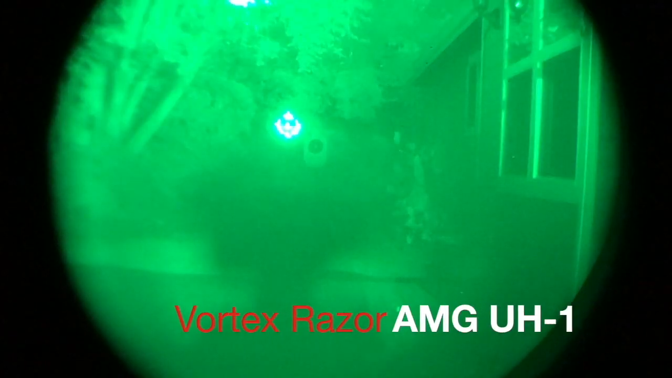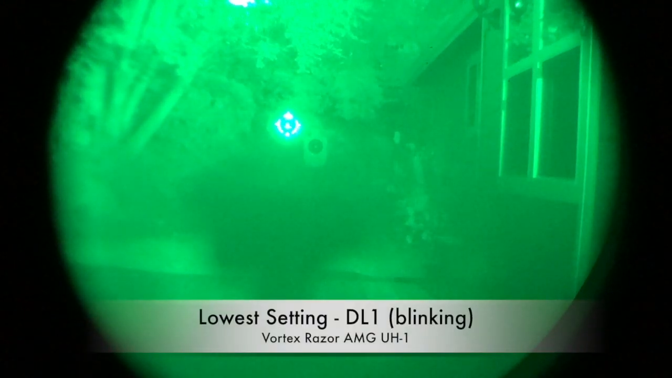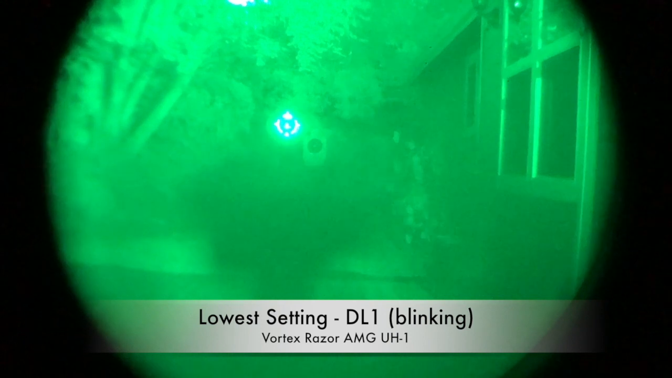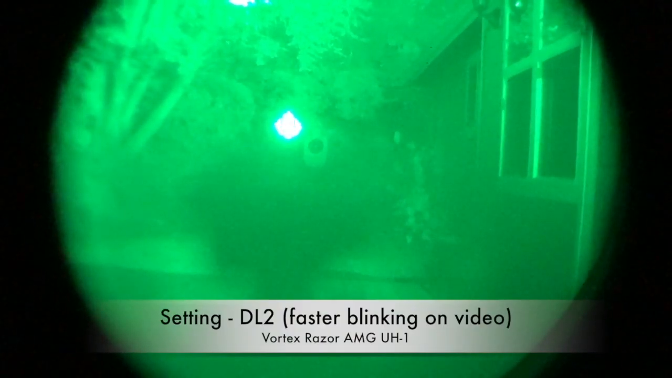Next up we have the Vortex Razor AMG UH-1 on the lowest daylight setting. This one also doesn't have night vision, and in this case I think they are right. The reticle is not usable for night vision, it actually blinks. I don't know if this is an issue between their technology and the refresh rate on my tube. On the second daylight setting it has a faster blinking, which you see on video.